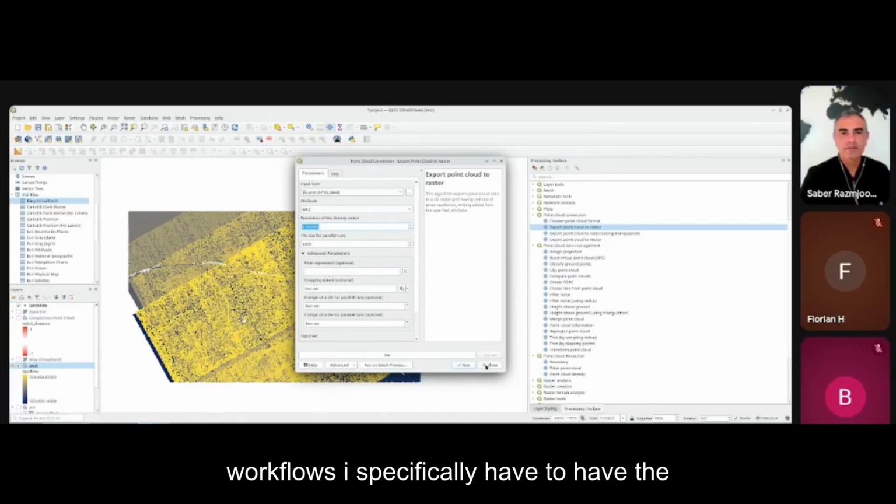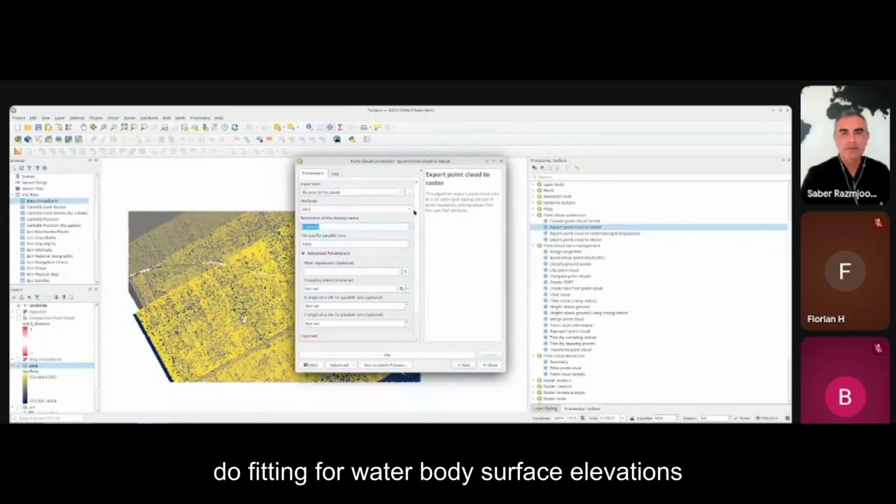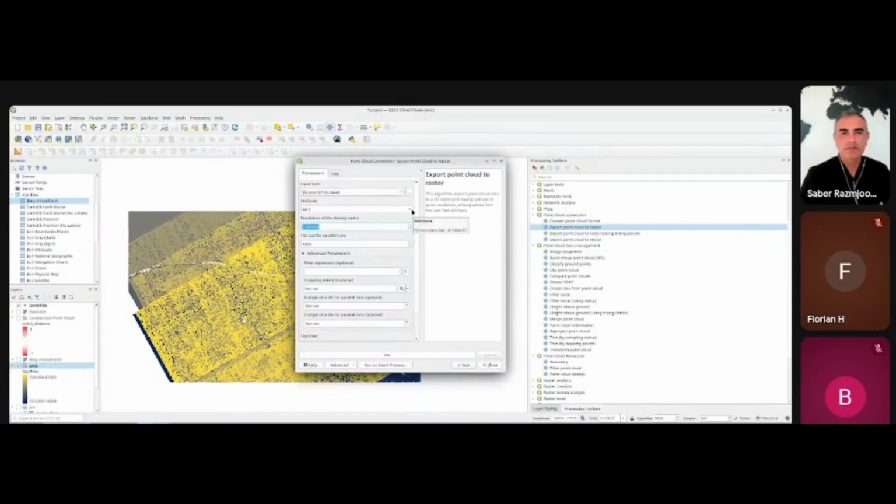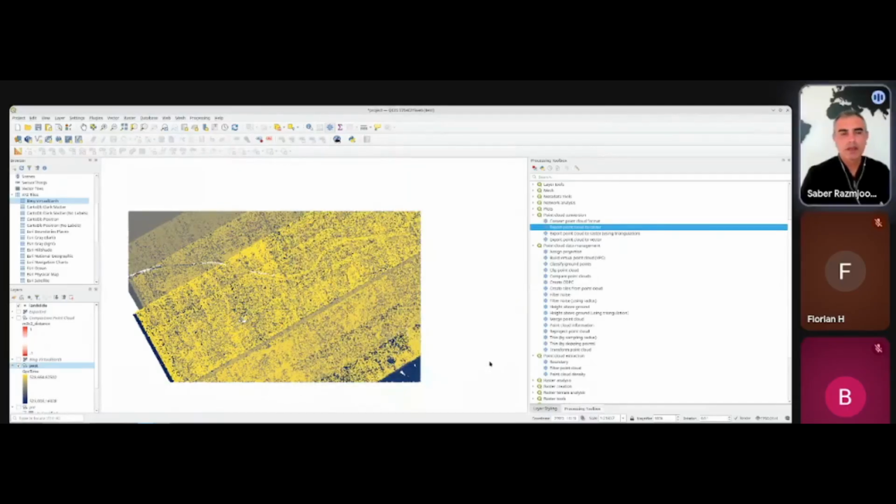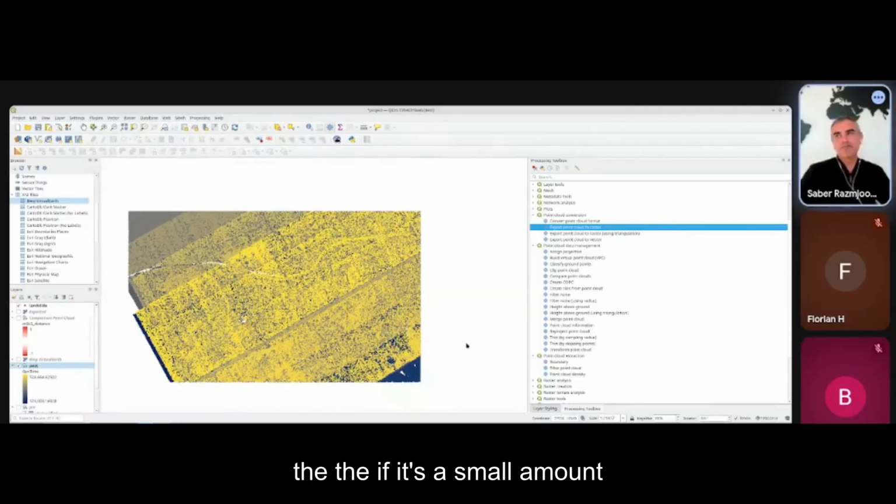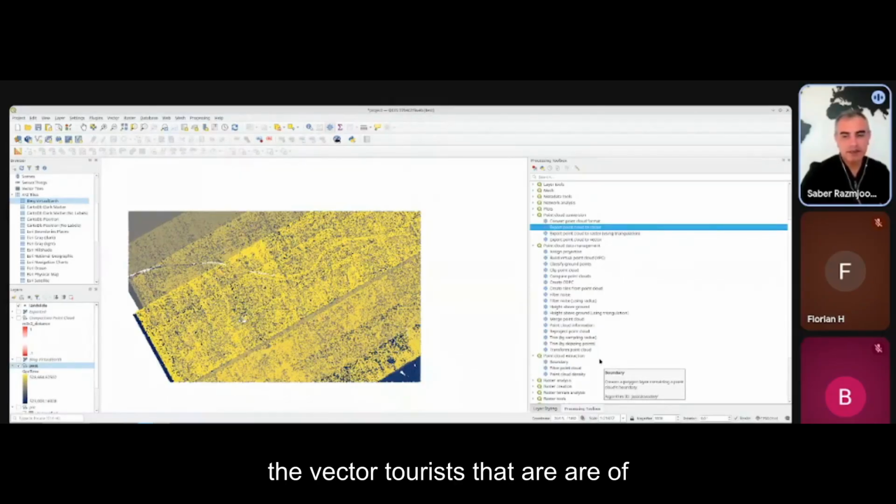So for one of my workflows, I specifically have to have the mean ground, and I do an interpolation, partial IDW interpolation, before I do fitting for water body surface elevations. And that's just something that, if it's a small amount of data, you can just export those as point vector data and then use vector to raster. There are more advanced tools to do those kind of things.